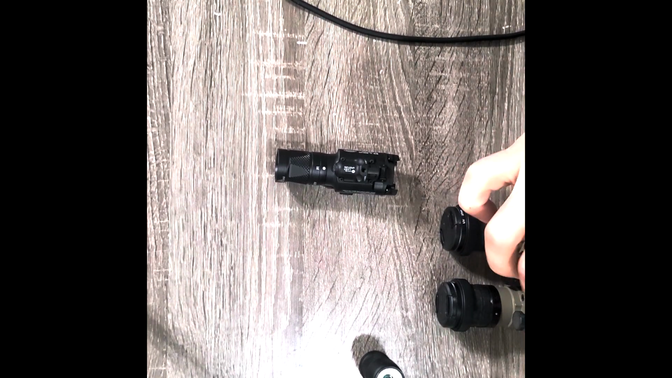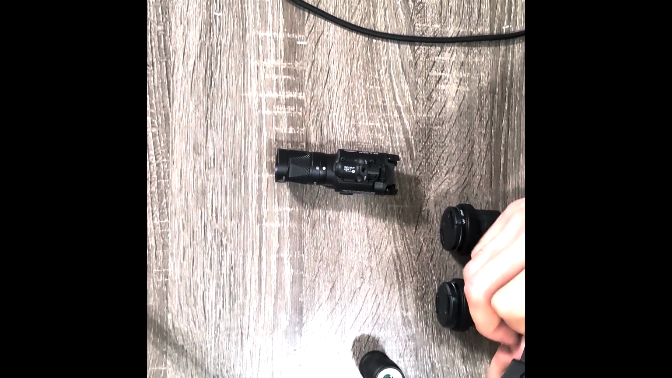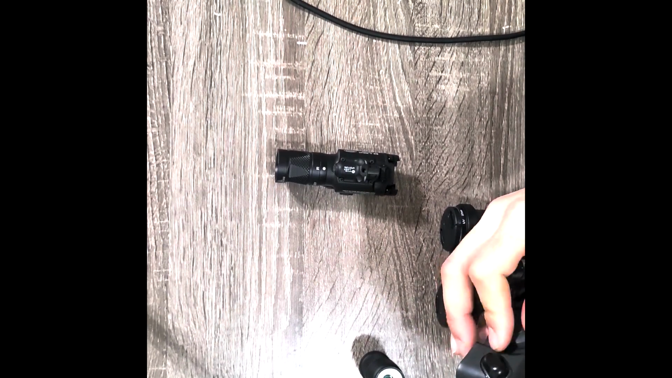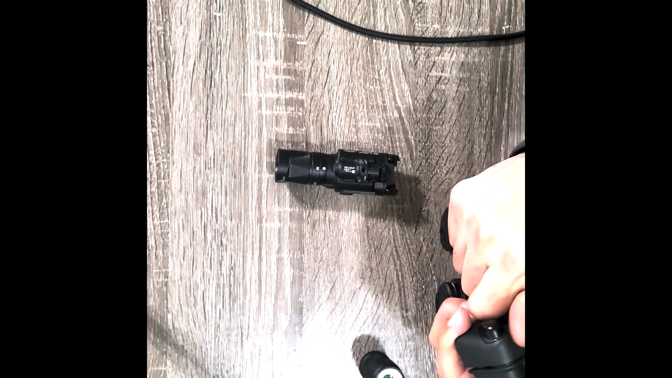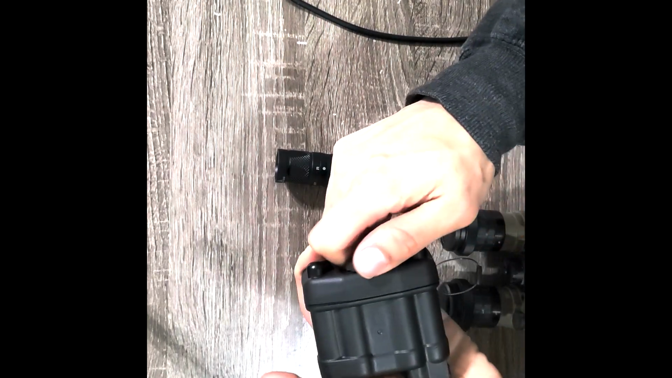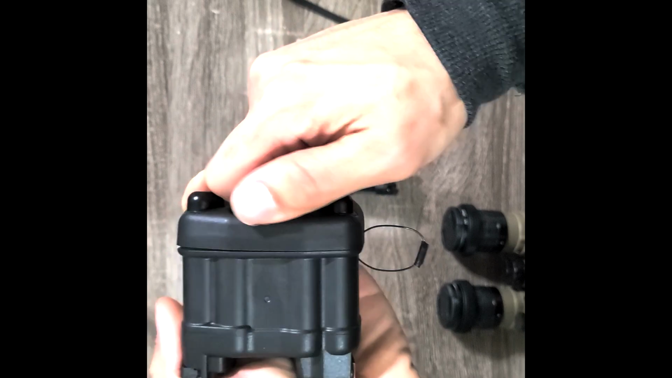Here in a sec, you're going to see me test it with no battery in the housing, and only the batteries installed in the battery pack and connected will properly power up the nods, and you'll be able to see here that the nods actually turn on with this specific battery pack.